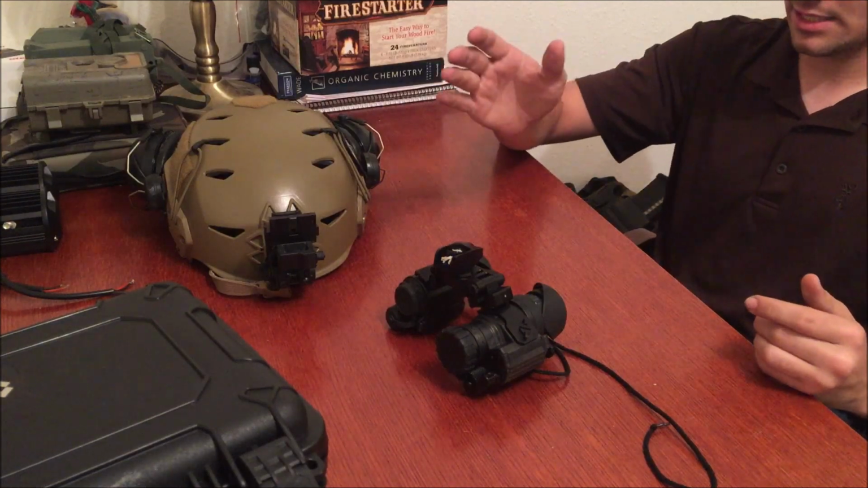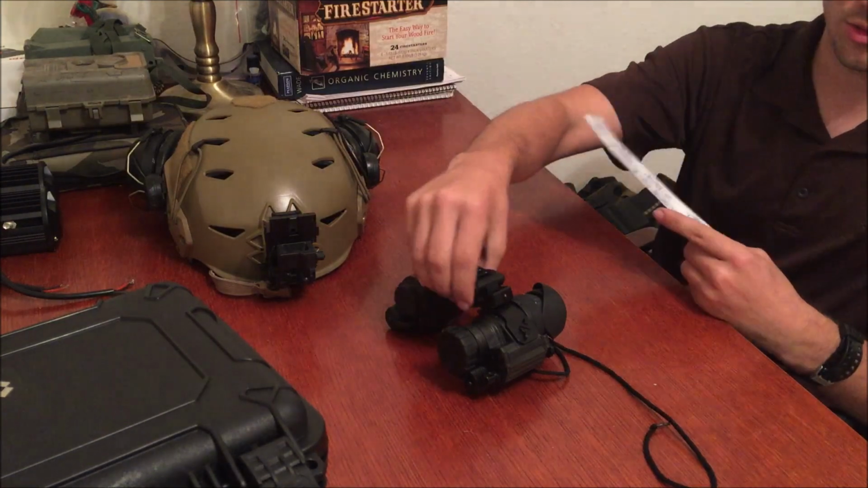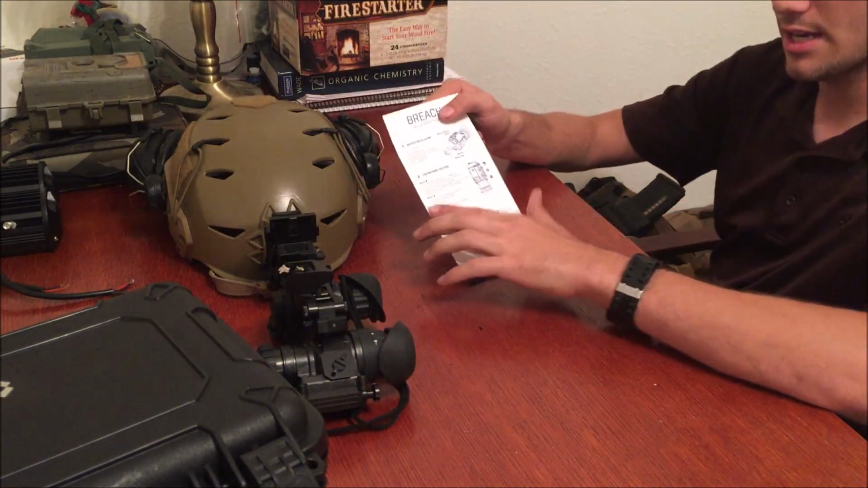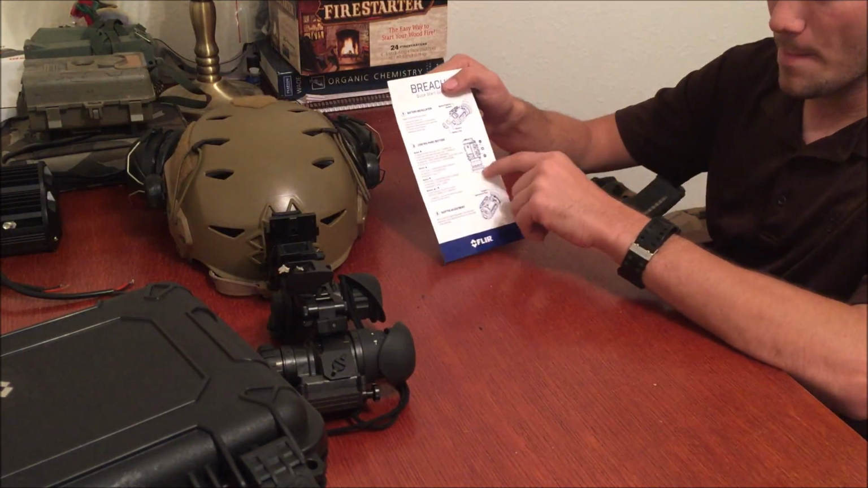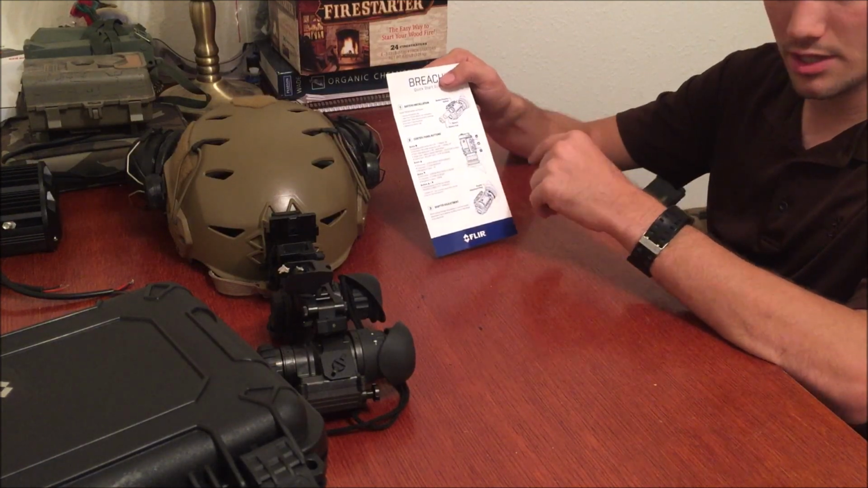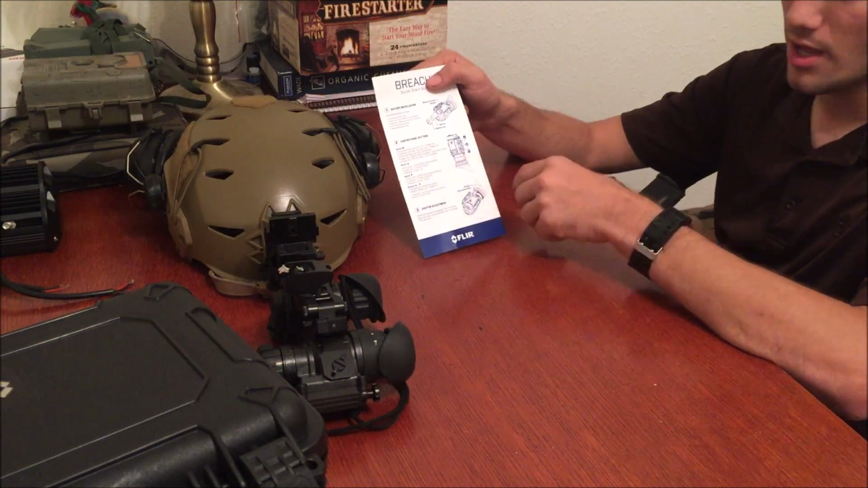With that being said, let's take a quick look at the quick start guide that it comes with. It comes with a much more detailed manual that explains some of the finer adjustments you can do on the inside. But the quick start guide kind of runs it down for you really, really easy. You just got to stick your battery in. The buttons, there's only three of them. They're really easy to use. The center button is your press to select things, your camera, your video.